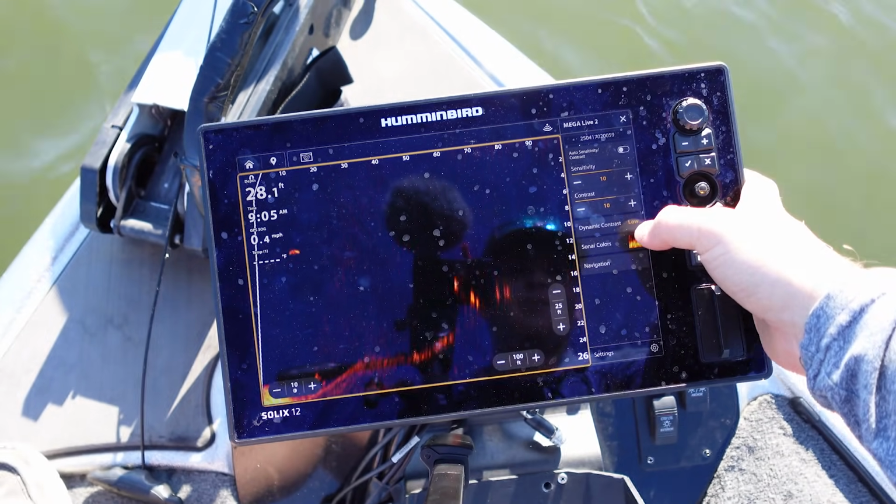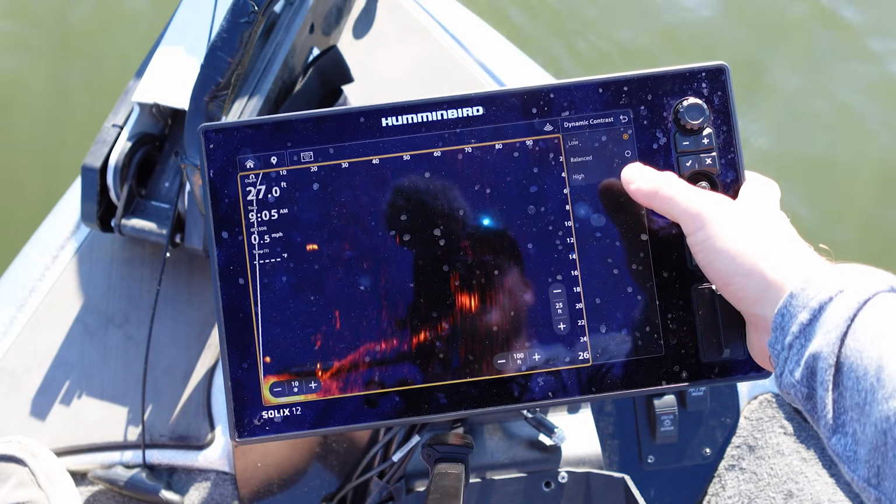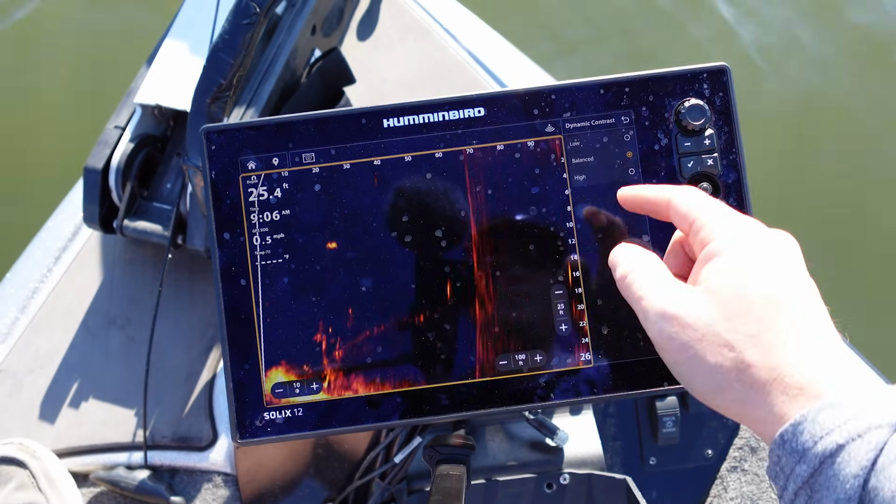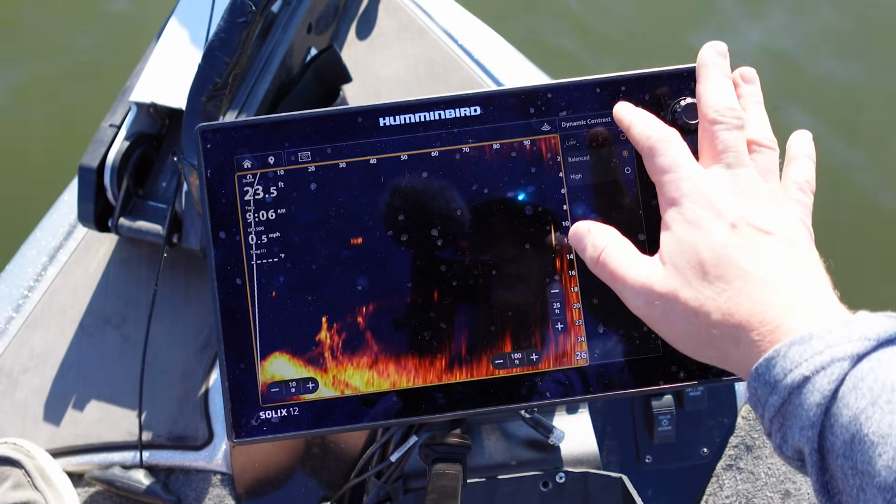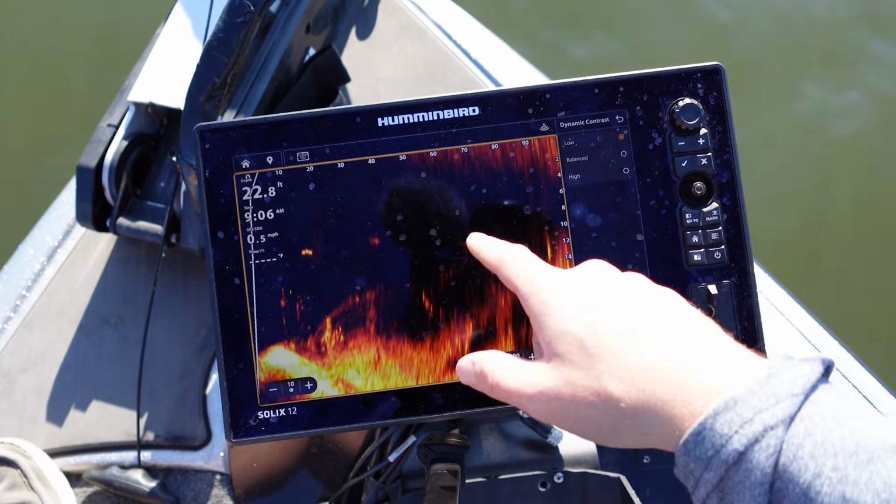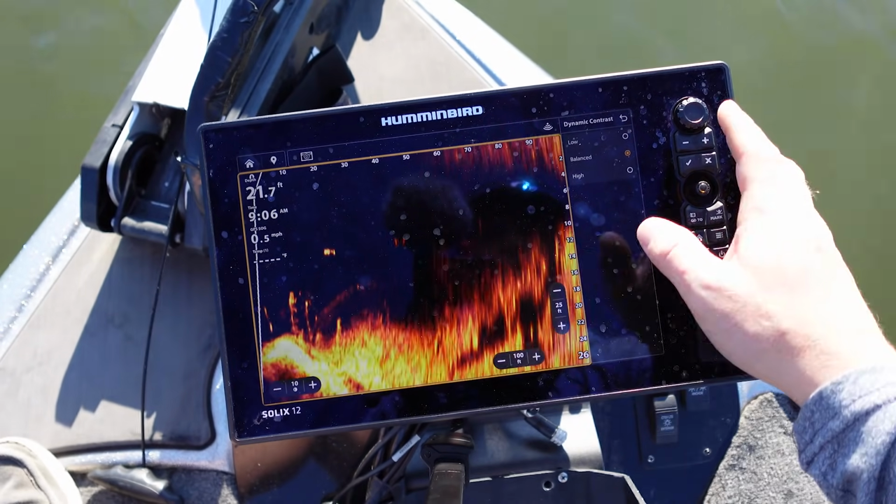And so dynamic contrast, I got it on low, and they recommend that for bait tracking and stuff. And then balanced is the best. Swapping from low to balanced, you can see the change in all that clutter, but I like to run the transducer hot. That's what I call it. That's where you're going to pick up clutter. You're going to see more. Especially with a smaller minnow, you'll see a lot.